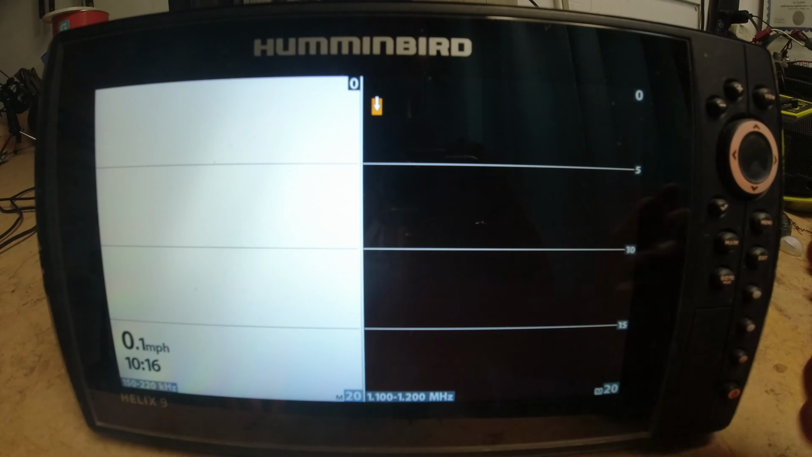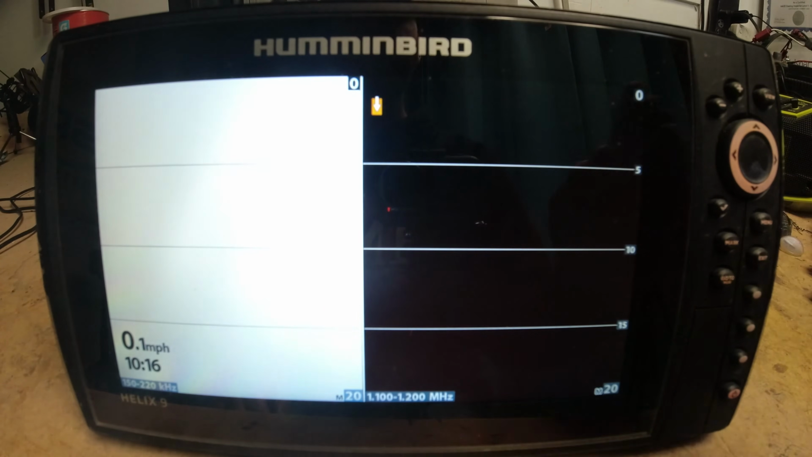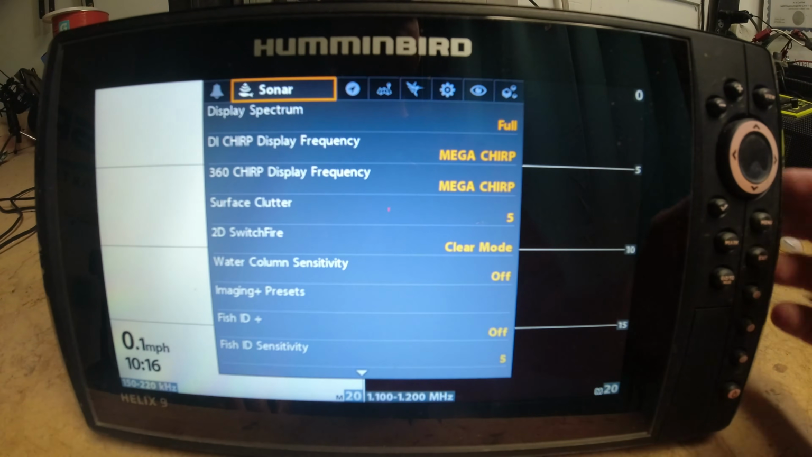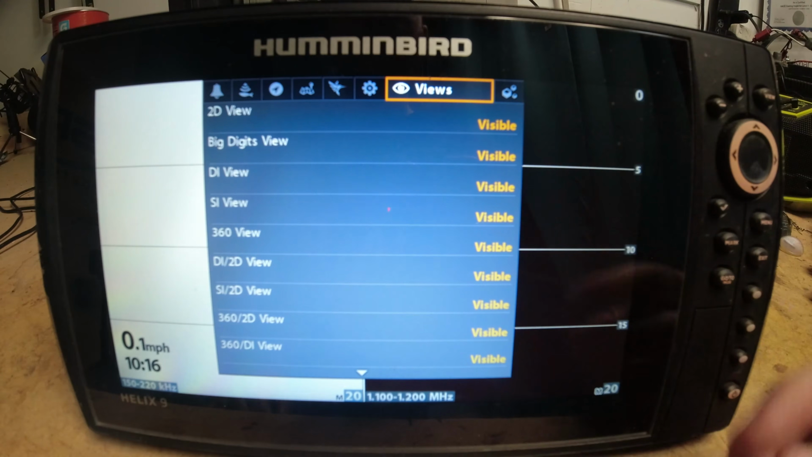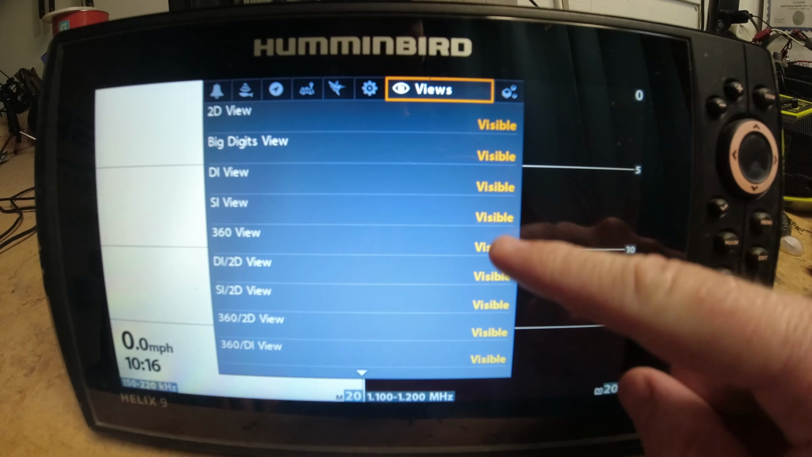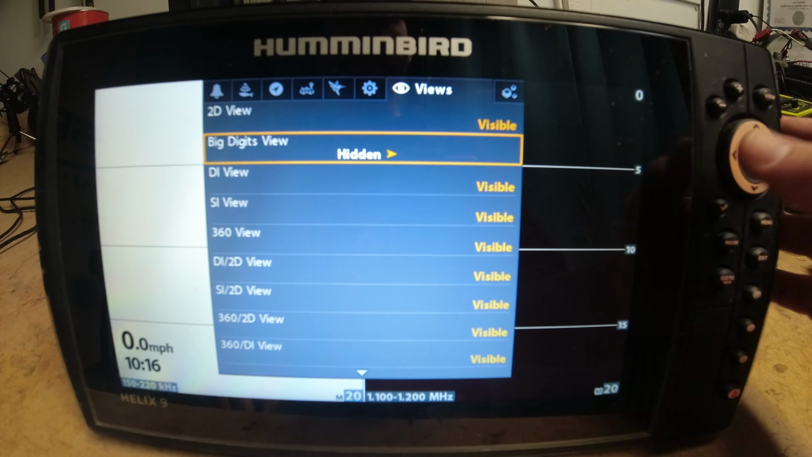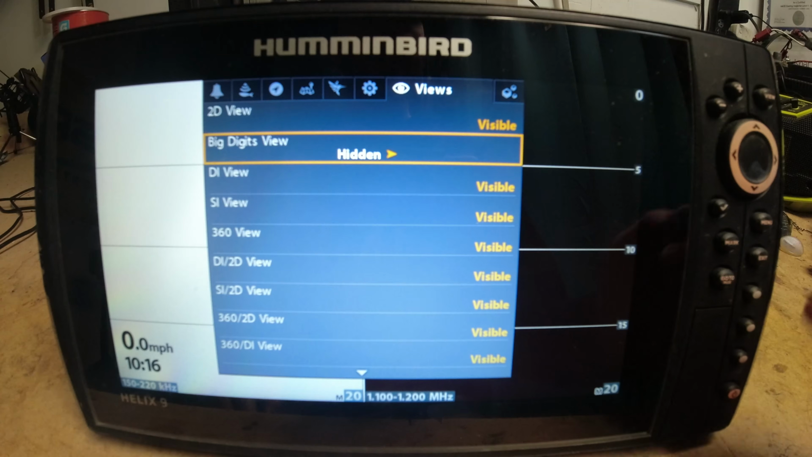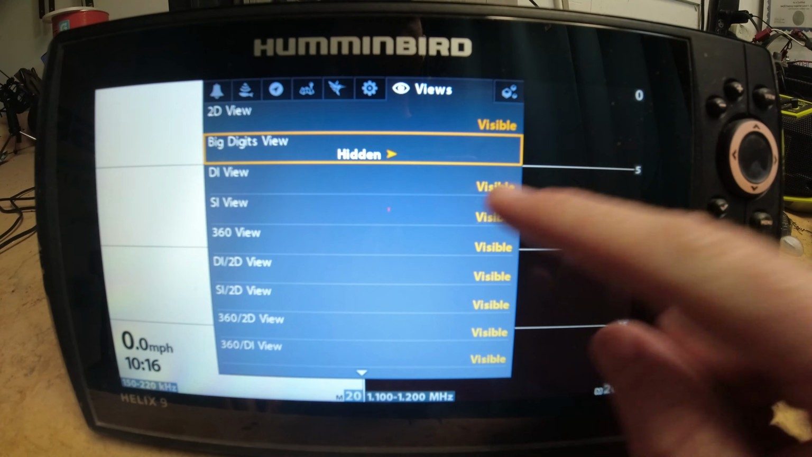And if you do that, you have to go through all of the views that you have visible. So just to show you guys what I mean by that is if you access your main menu button, which you do by menu, and we've gone over that before, but some of you guys haven't seen these videos before. So menu, in order to access your main menu, you press the menu button twice. Okay, so then you scroll over to your views tab here, and then this will show you all of the views that are visible. So if you don't want the big digits view, you just go over, use your directional pad to hide it. So this one is hidden, this one is visible.